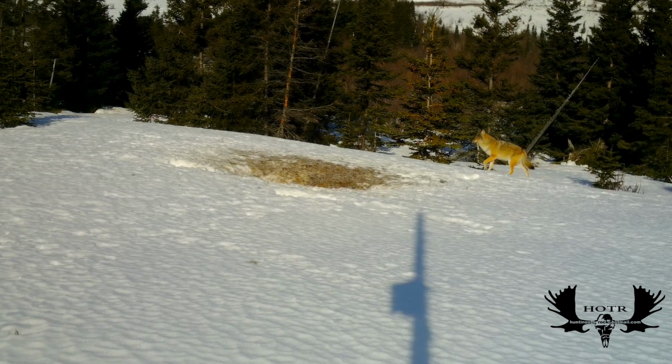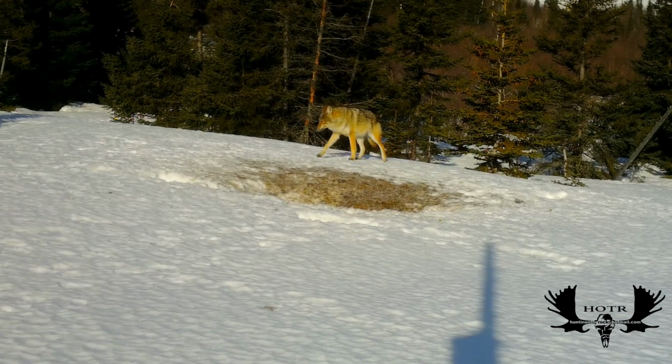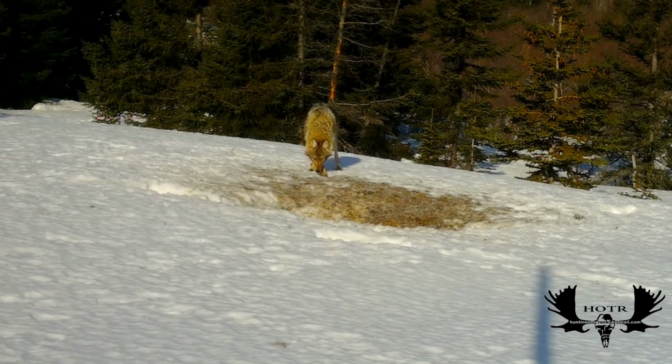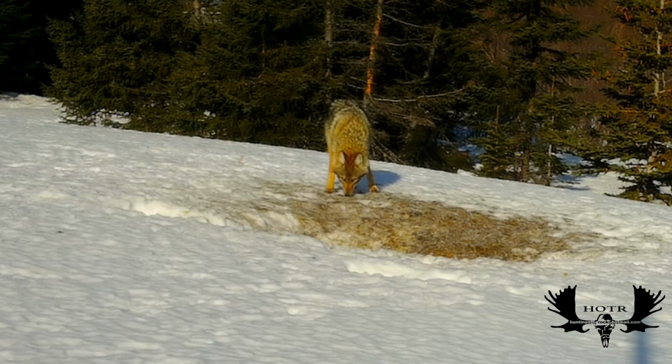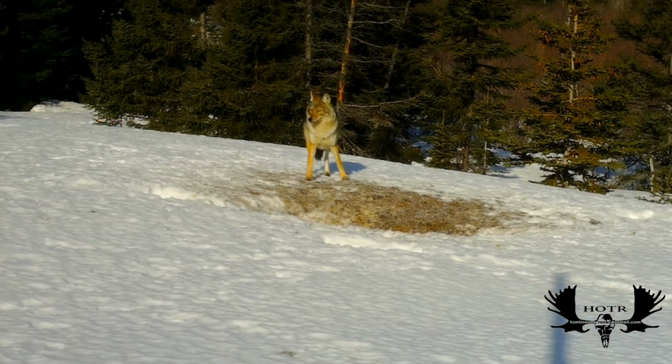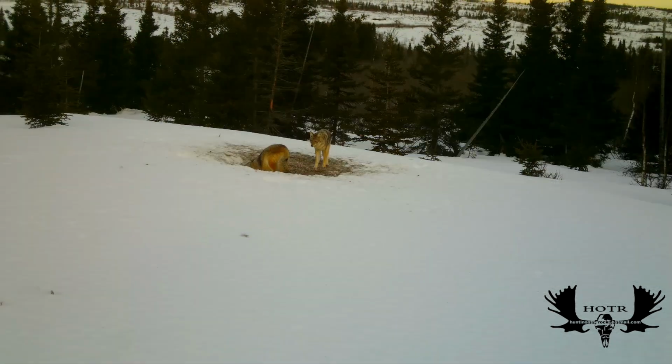Out of the 5 coyotes that I think are in this area that's coming to this bait every now and then, I think these two here are the most mature coyotes. This big male is big, bold, and beautiful. Yeah, really nice looking coyote, really blunt face, and he looks like he's a pretty good size as well. It was no trouble to see that he was boss, and nobody was going to get any food until he was finished.